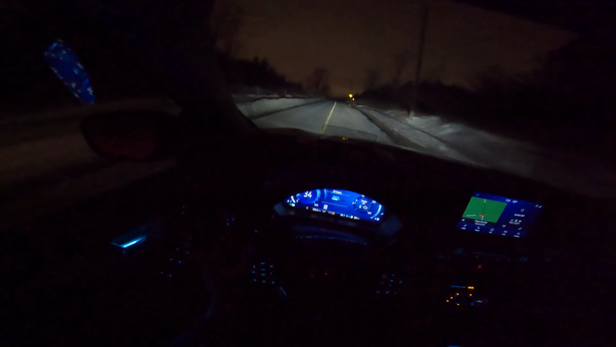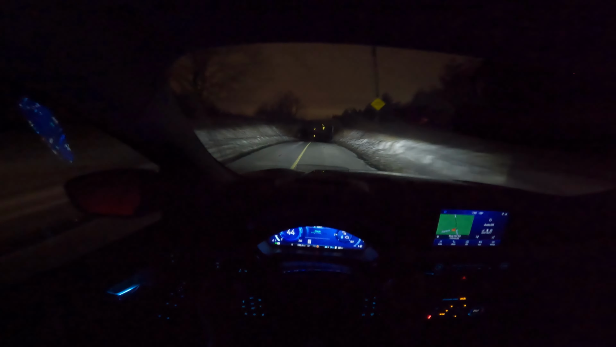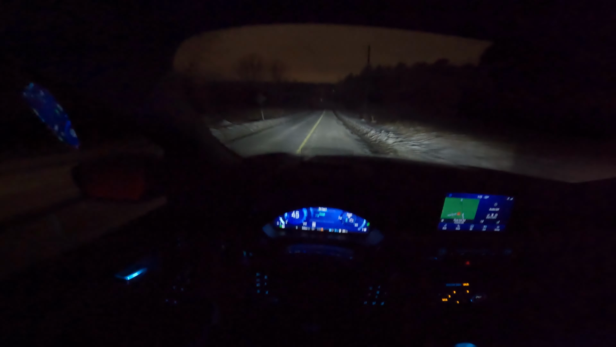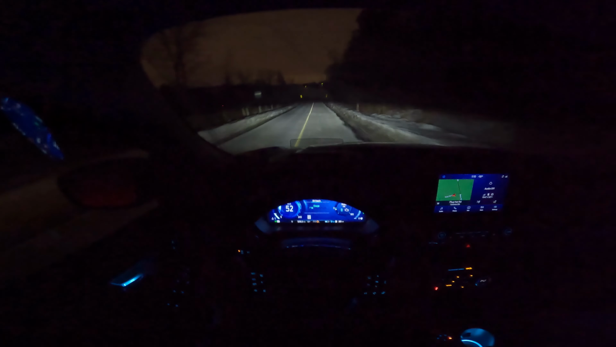Always got to be a little more careful right now with the snow. That's why I keep taking the turns so wide, and because I knew there was a bag on the road. Just in case you were wondering why I keep kind of drifting over in the opposite lane when turning.